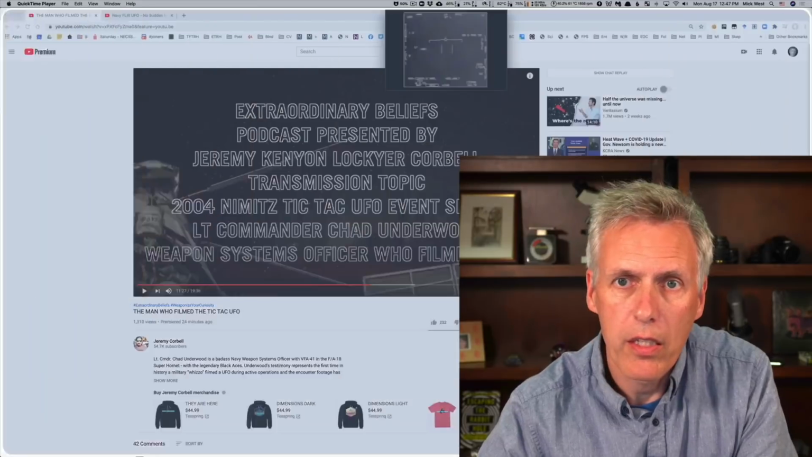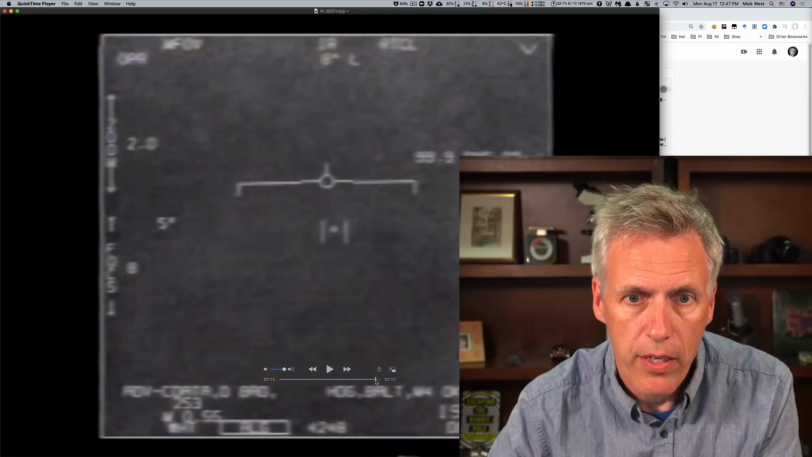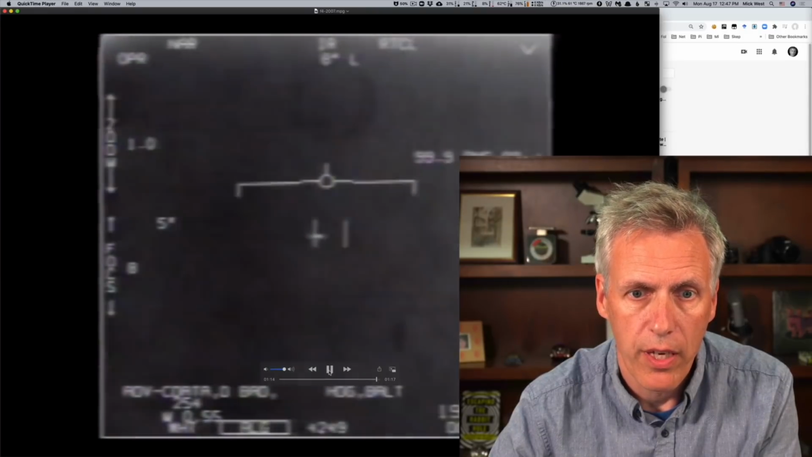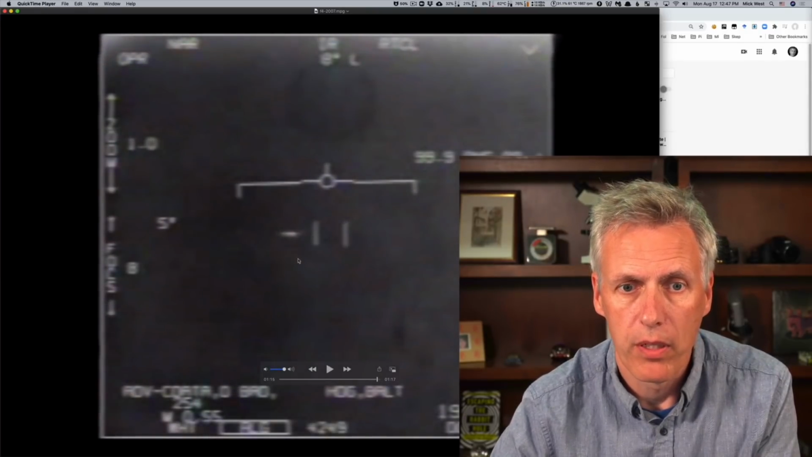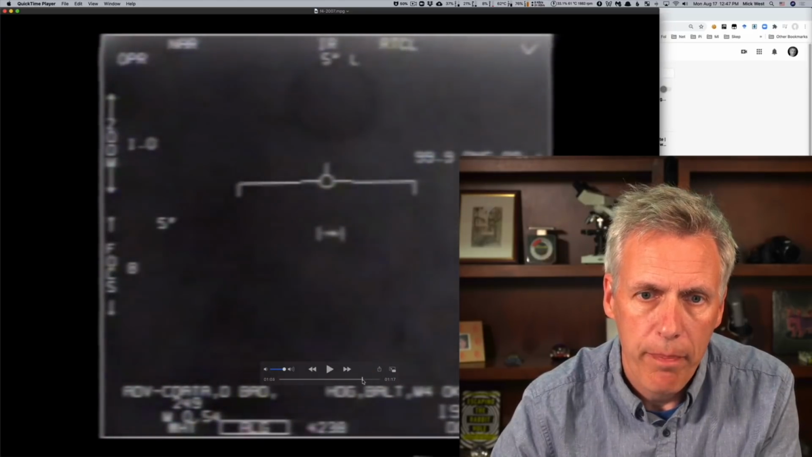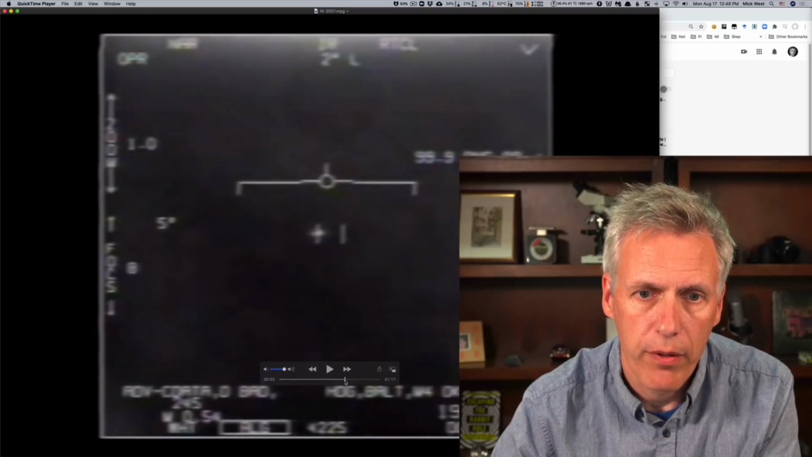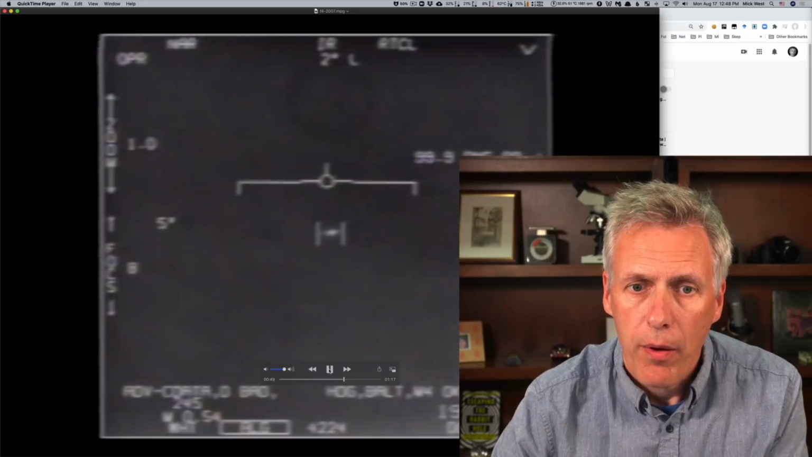Let's see here. Here's the FLIR video, and at the end, yes, it goes off to the side. There's the bars widening, but it's already gone outside, so it zips off. But if you go back a bit in this video, oh, there it is. And we press play here.